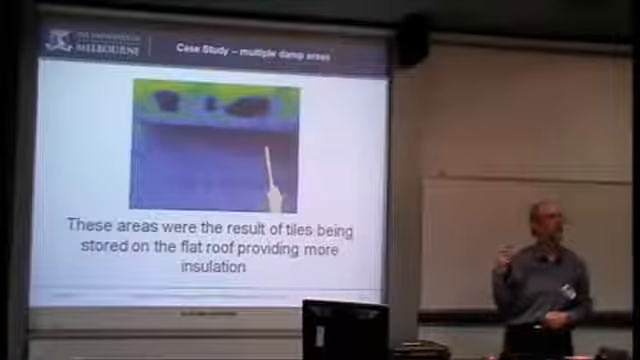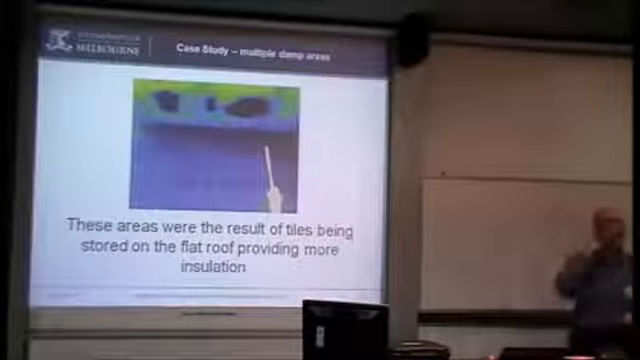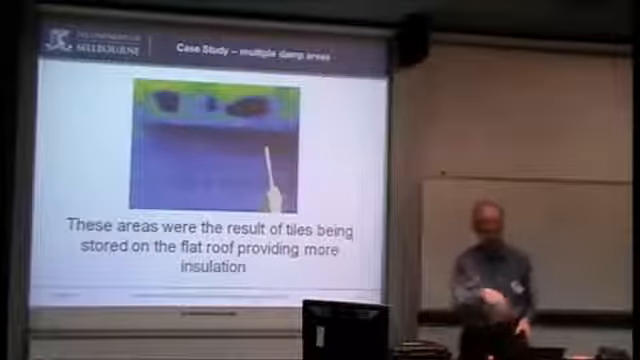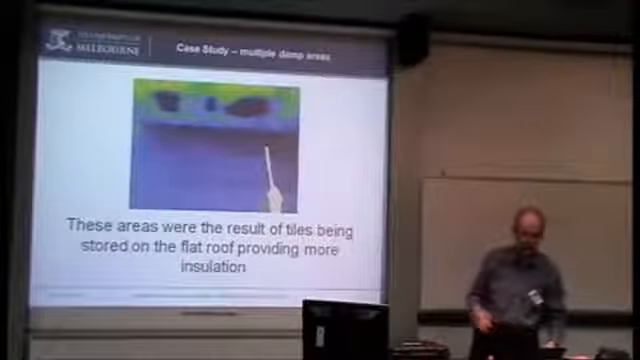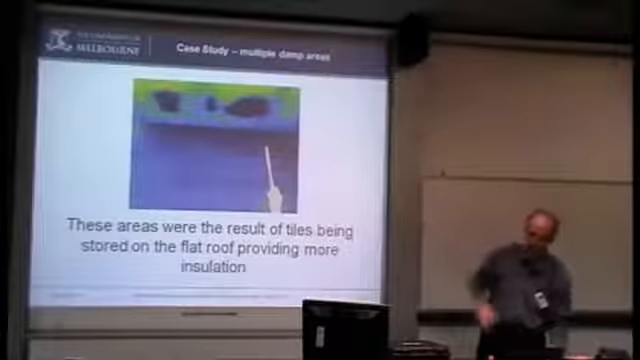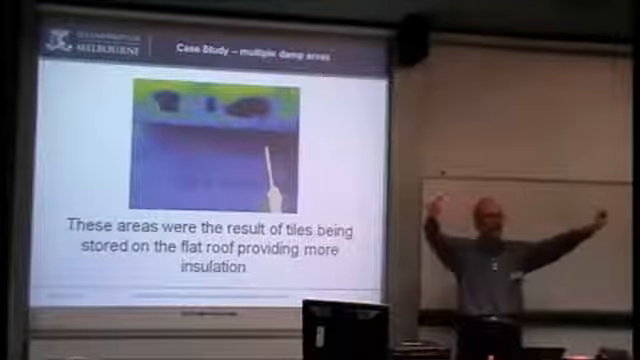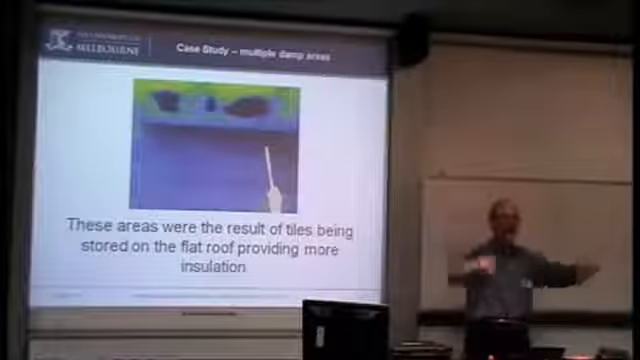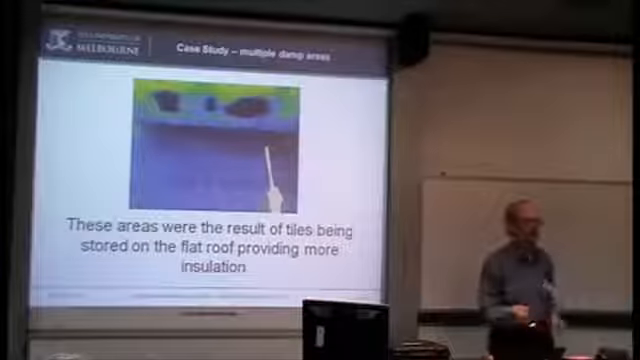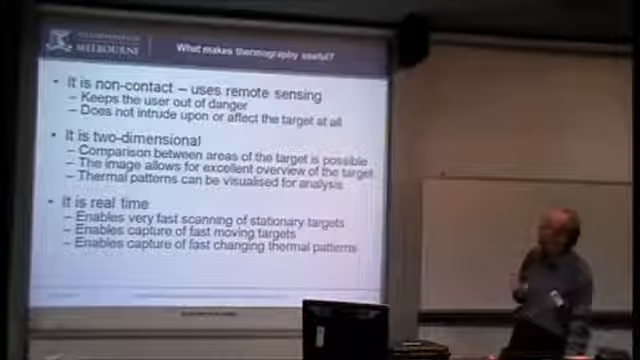Those tiles on the outside of the roof, were they? Sorry? The tiles were outside on top of the roof. And this is inside. There's in fact an area where, depending on how I took the image, it actually looked like we had a dead body up there or something. But it wasn't that. It was partly just the way I took the image. You have to be a bit careful. A really good story. Yeah.